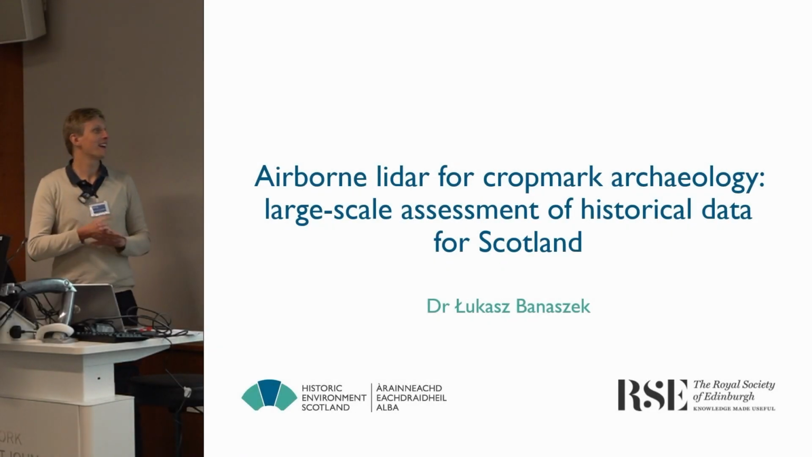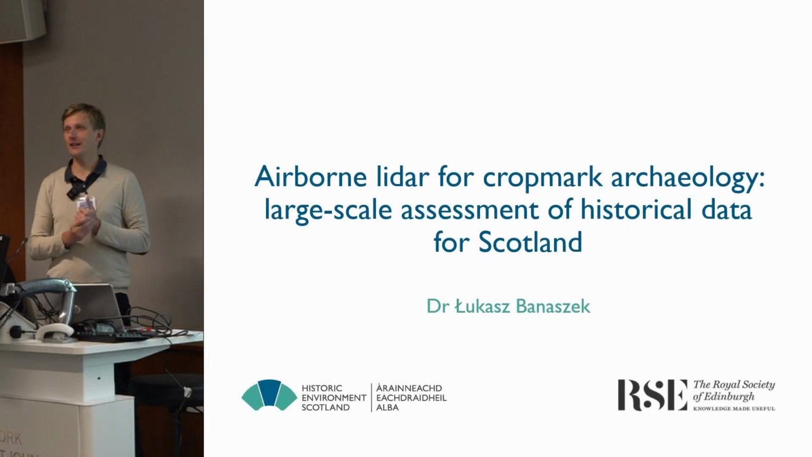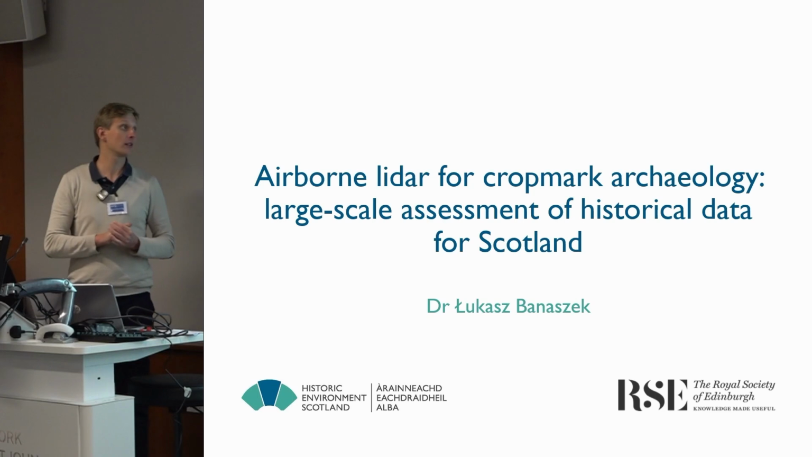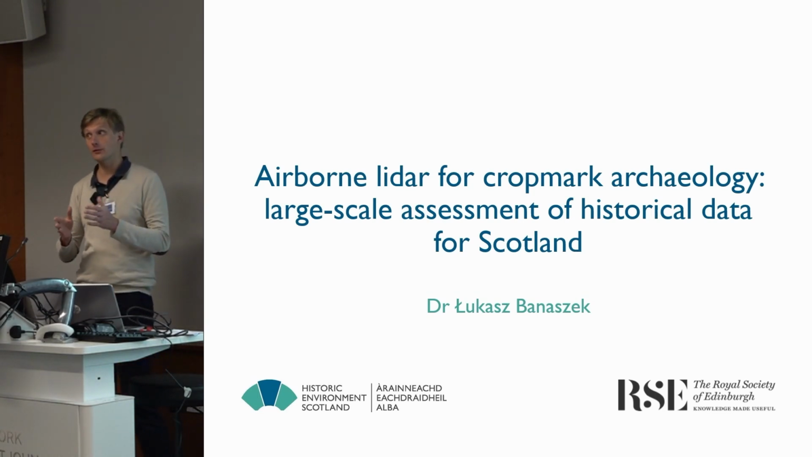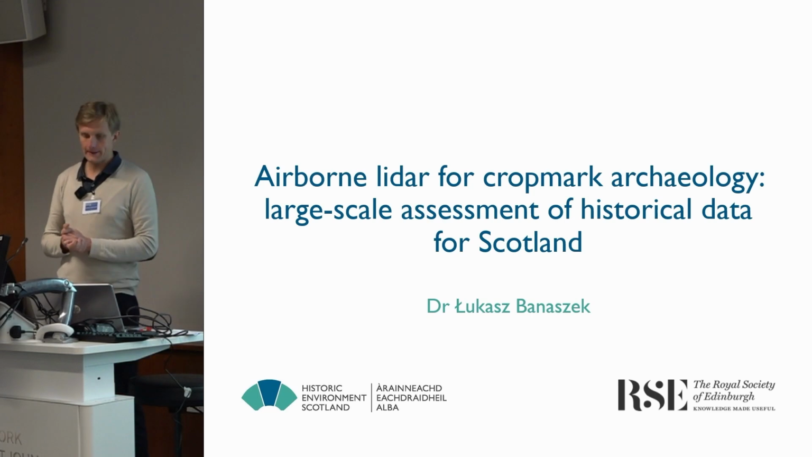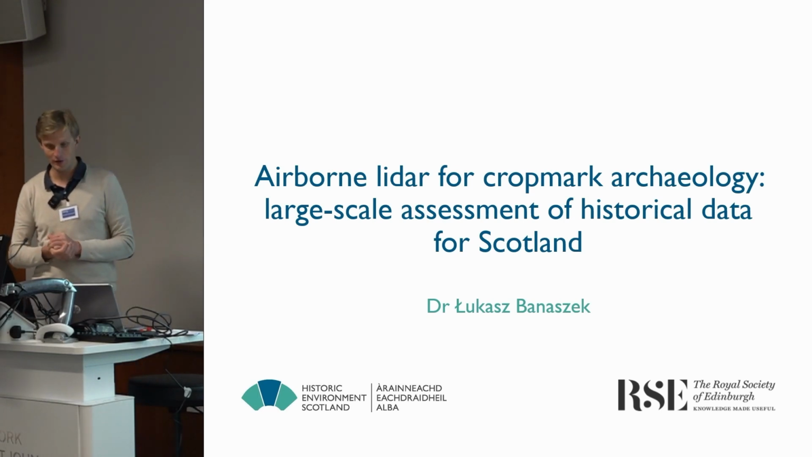Yeah, so I work for Historic Environment Scotland, and I'm going to present work in which I've been using airborne lidar data available for parts of Scotland to identify whether we can see cropmark sites in that data. This work is funded by the Royal Society of Edinburgh, and I can mention it right here, right now.